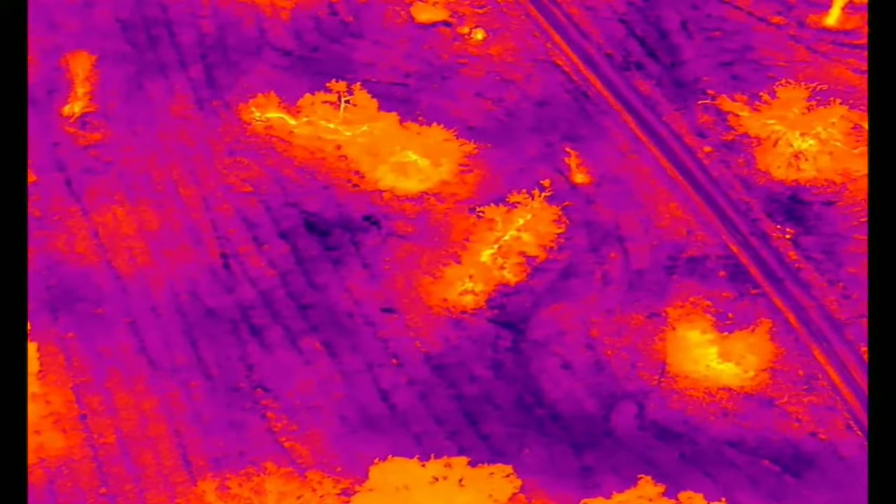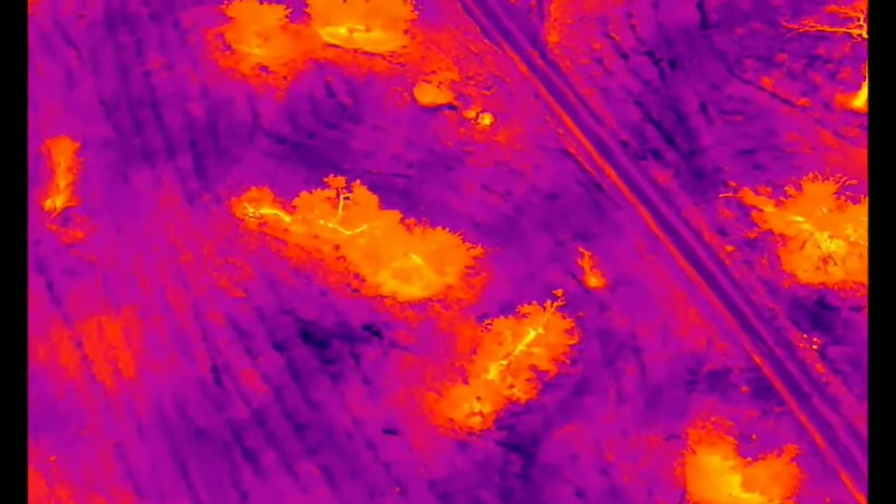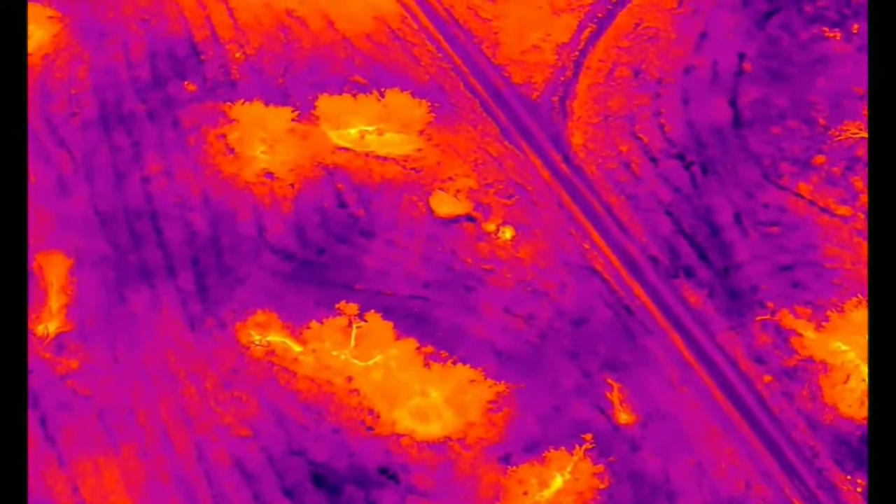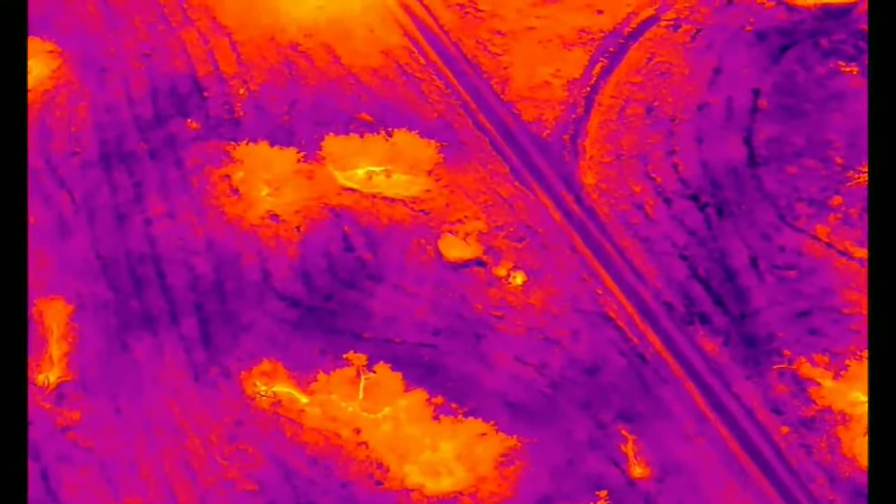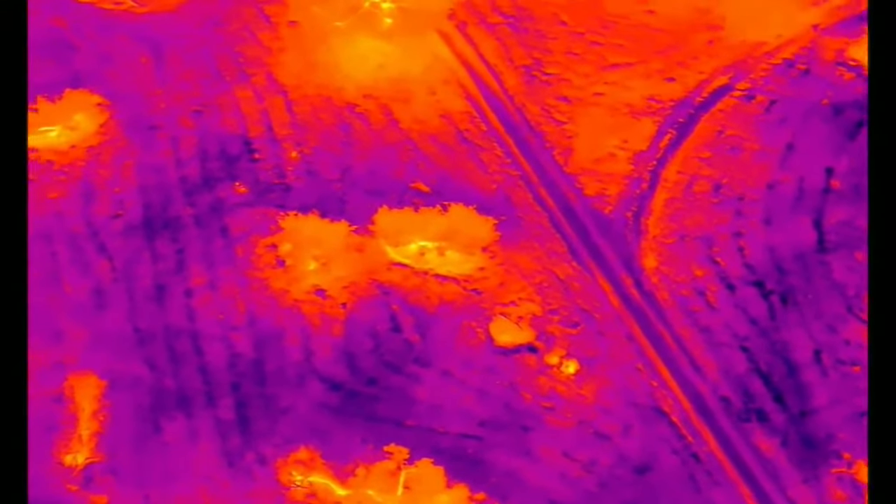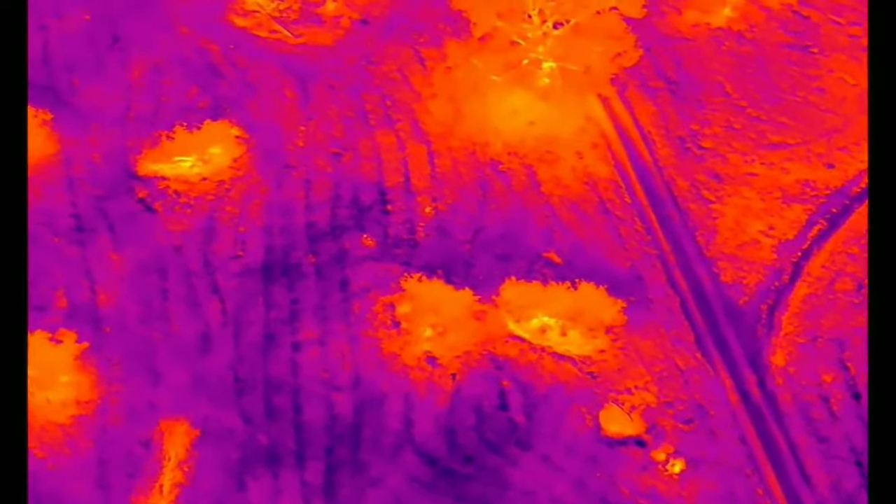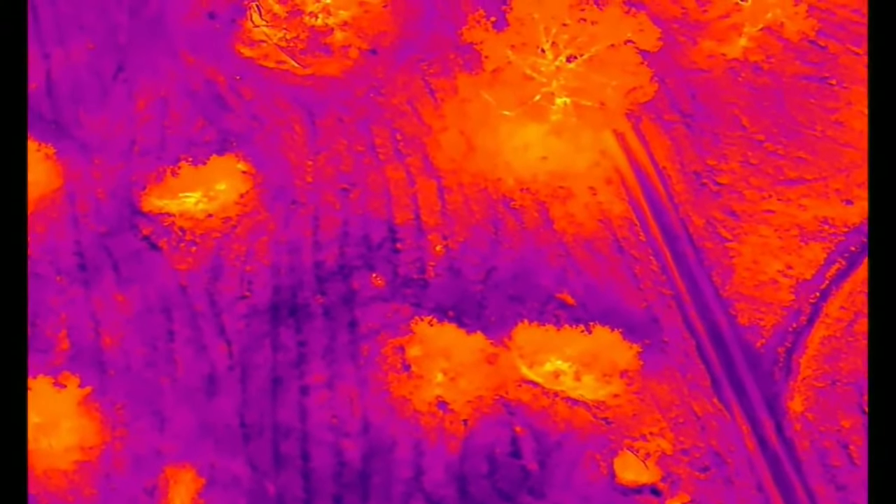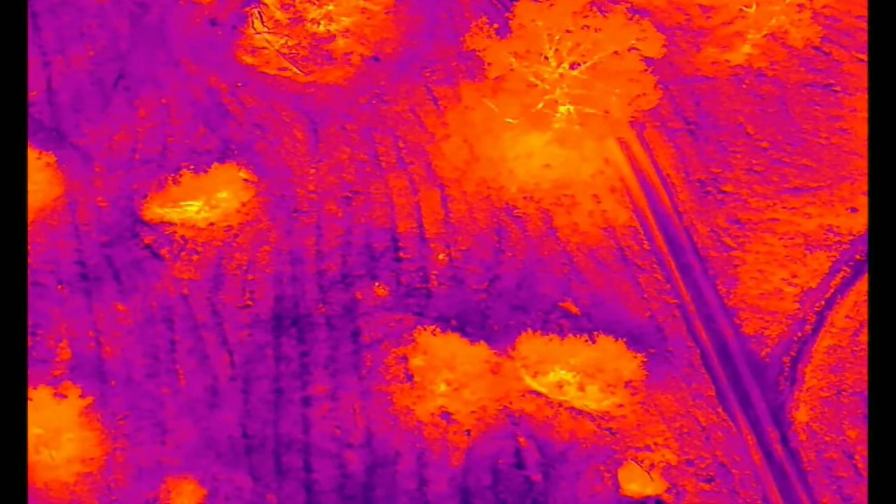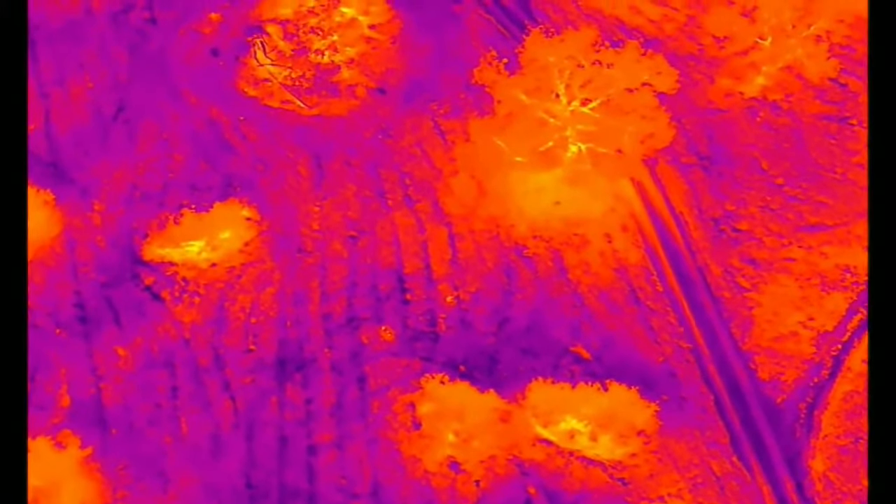Now that is good. I think now, guys, I can identify a termite mound. If you see there's this little spot that's almost in the middle of your screen, I think that might be a termite mound. So we're going to avoid those now that we can recognize them.